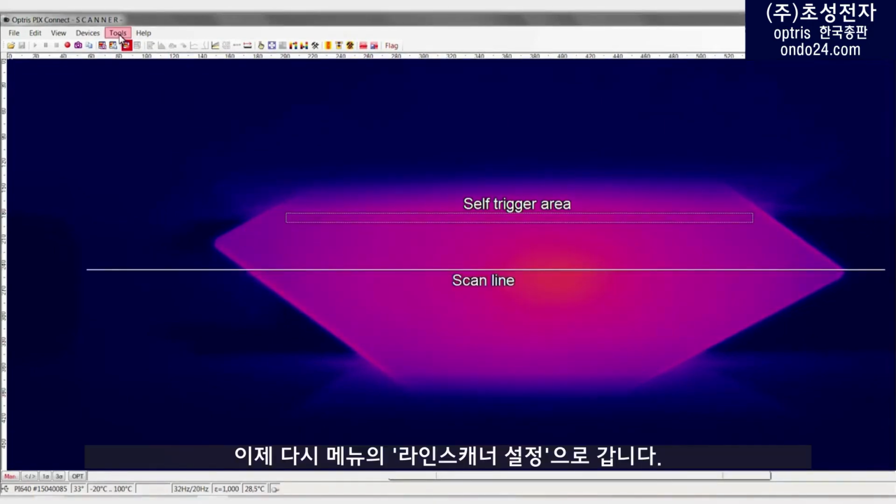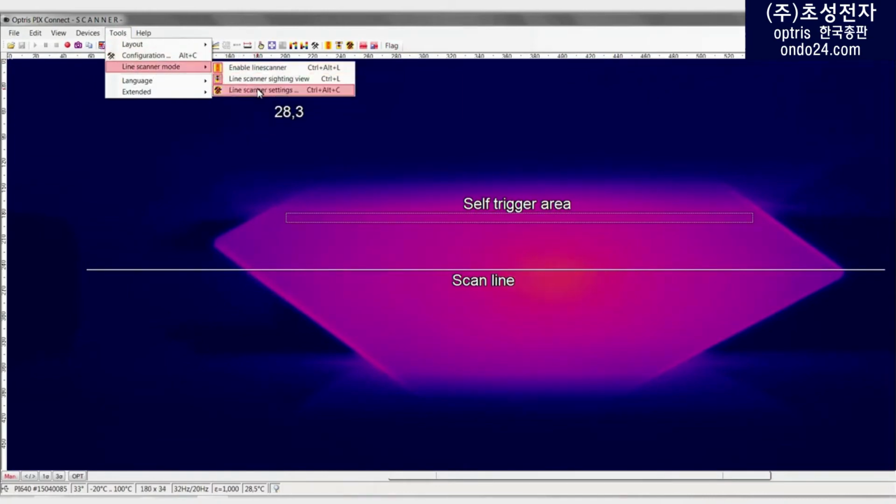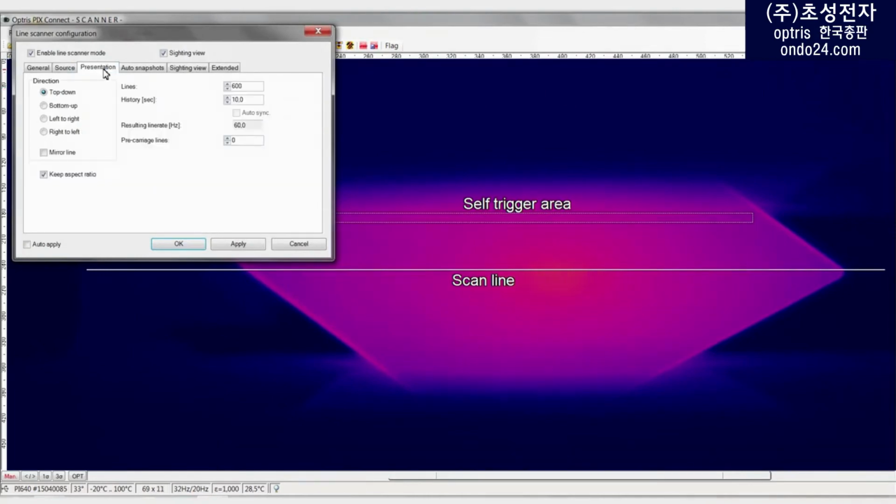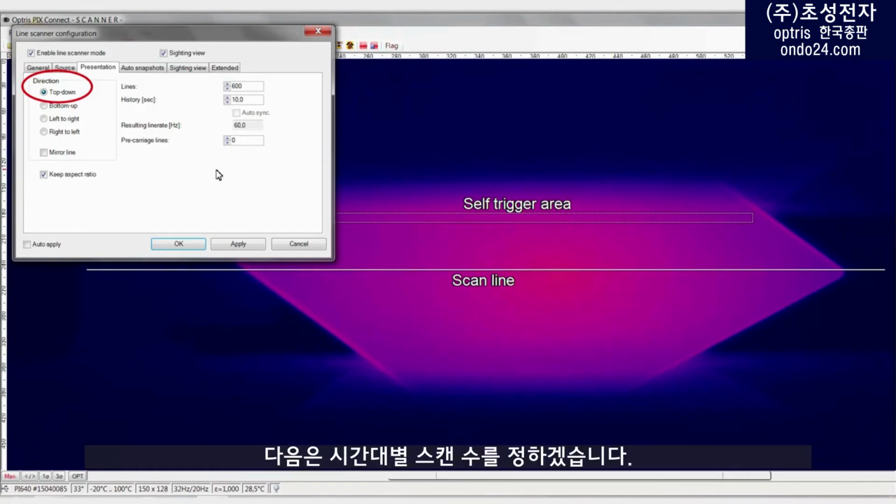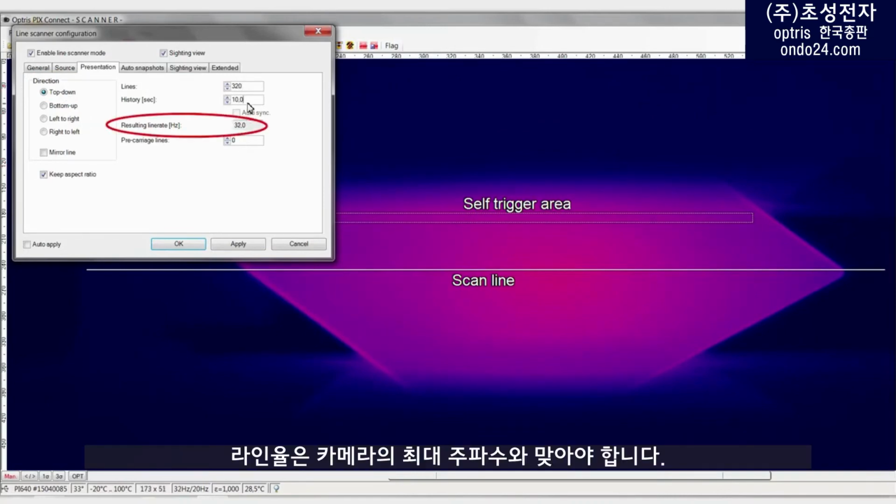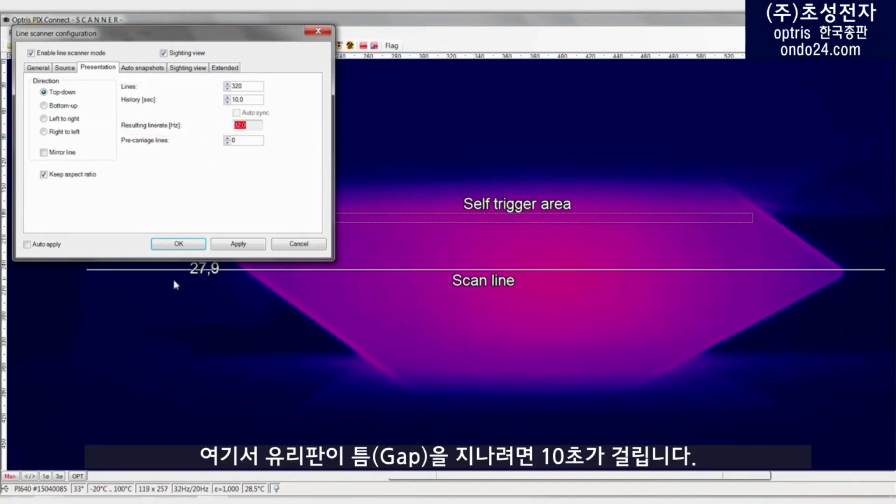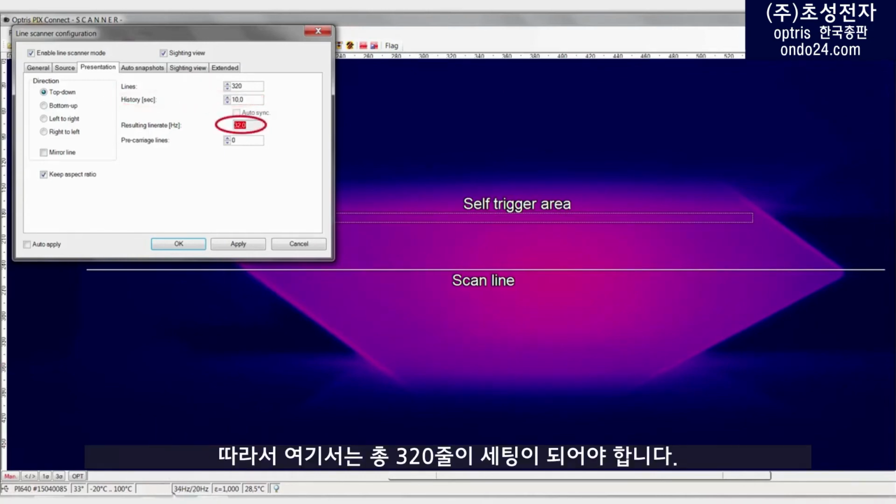Next, we now open the Line Scan Configuration menu again. Now select the tab Presentation. The presentation of the resulting line scan is from top to bottom. Next, decide how many lines are to be scanned in which time. The resulting line rate here should correspond to the maximum image frequency of the camera. In our case, the glass sheet takes 10 seconds to pass across the gap. Therefore, 320 lines must be set here.